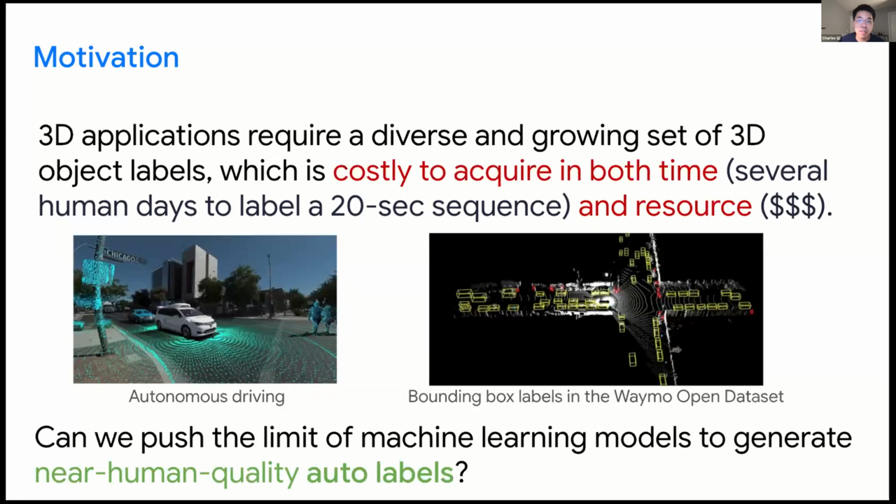So to scale up the system, we need more automation. Can we push the limit of machine learning models to generate near-human-quality auto labels? Is it possible that we can develop some offline or off-board version of perception that is more powerful?